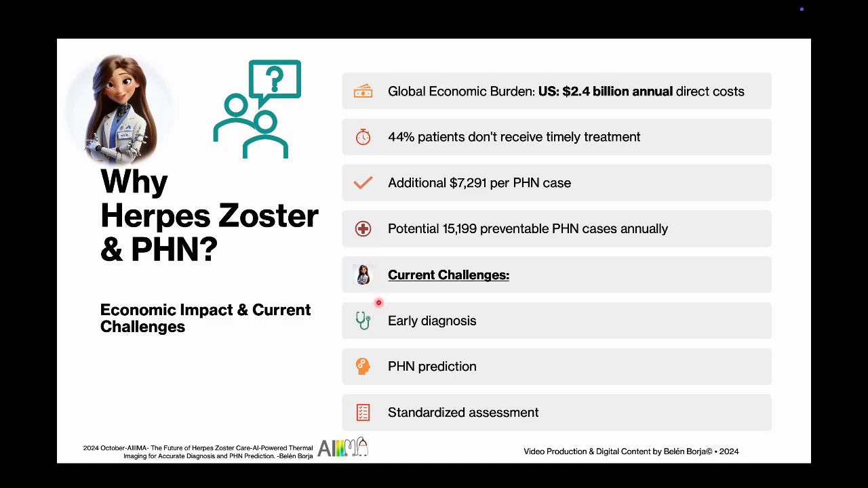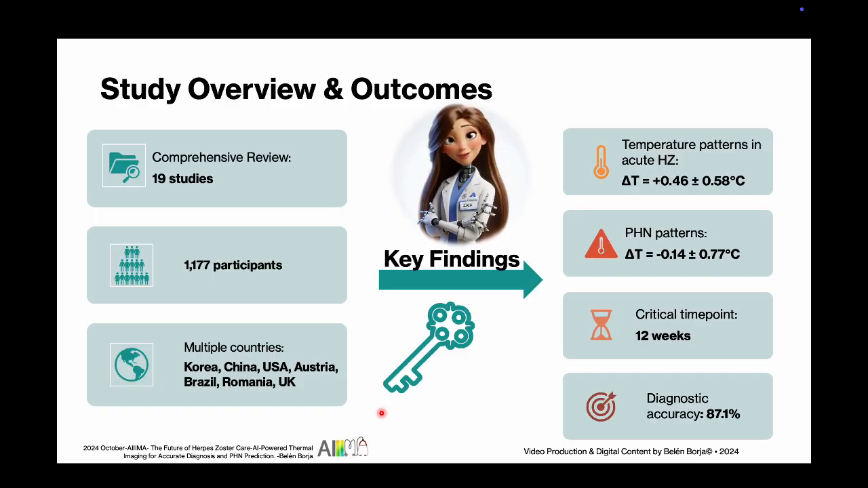The current challenges are crystal clear: early diagnosis, accurate PHN prediction, and standardized assessment. This research represents an opportunity to ignite positive change and confront these health adversaries head-on. Our comprehensive review analyzed 19 studies, involving 1,177 participants across 7 countries. We found distinct temperature patterns. In acute HZ, a temperature difference between affected and unaffected area of plus 0.46 degrees Celsius plus or minus 0.58 degrees Celsius, while in PHN, minus 0.14 degrees C plus or minus 0.77 degrees Celsius. Notably, we identified 12 weeks as a critical time point, achieving 87.1% diagnostic accuracy.